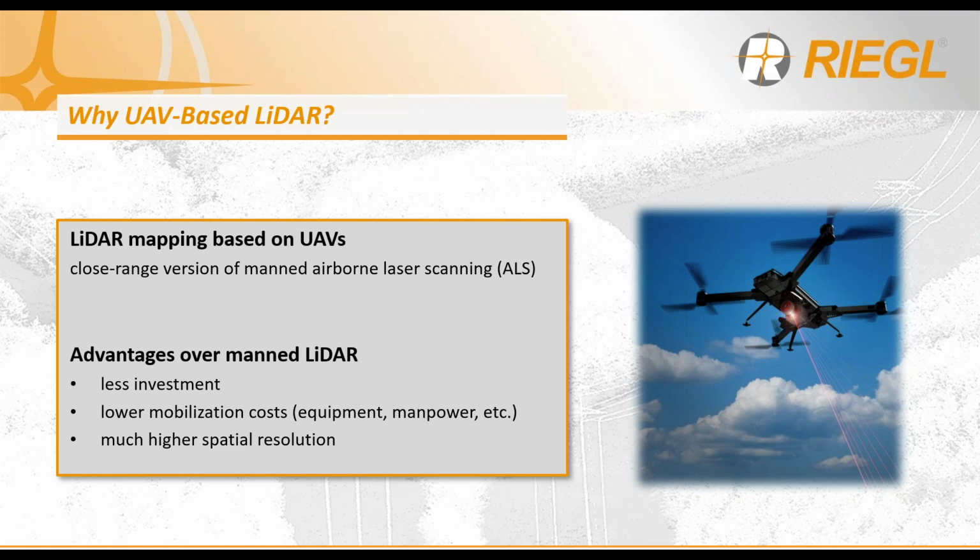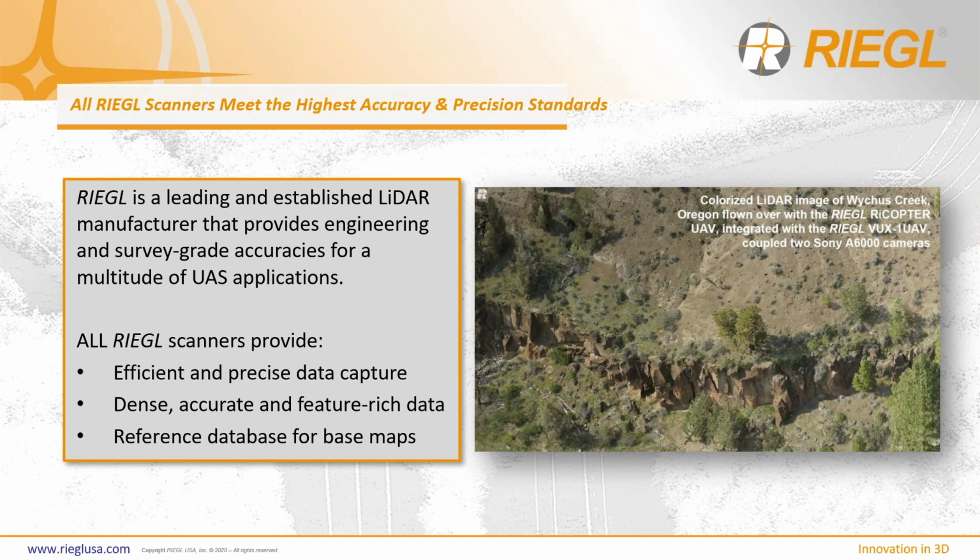This smaller aerial package, compared to manned operations, offers a lower upfront investment, as well as lower mobilization costs for data acquisition. RIEGL is a leading and established LiDAR manufacturer that provides engineering and survey-grade accuracies for a multitude of UAS applications. Specifically, we provide dense, accurate, and feature-rich data, and these applications and use cases will be featured later on in today's presentation. In addition, we offer efficient and precise data capture based on our streamlined data acquisition and post-processing workflow.